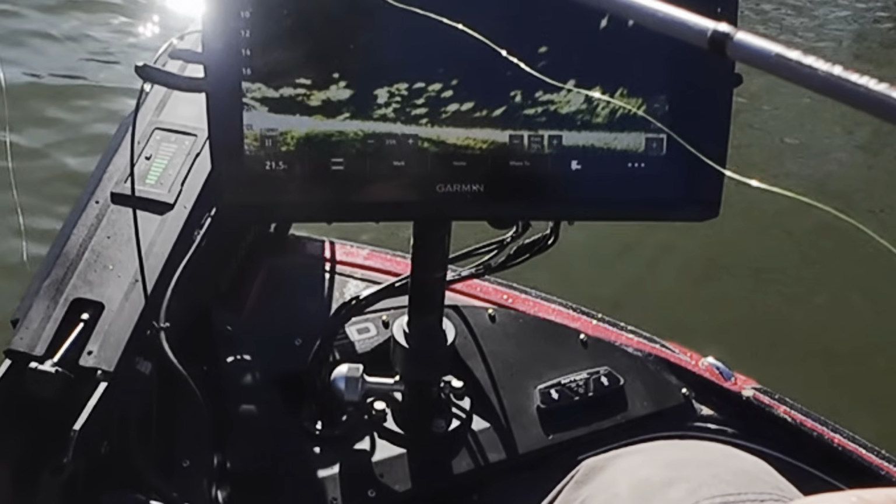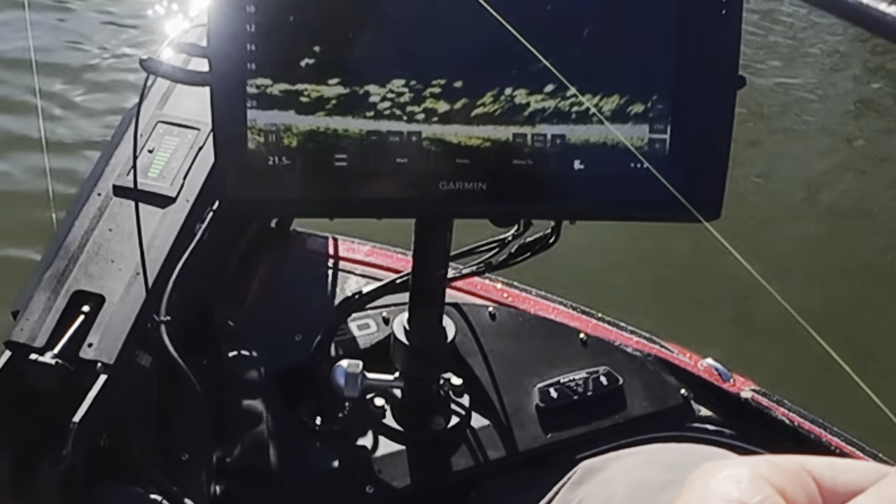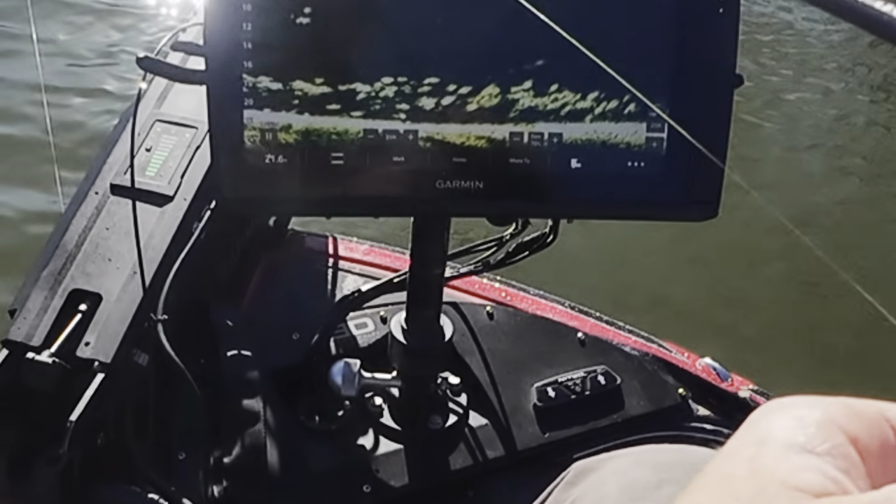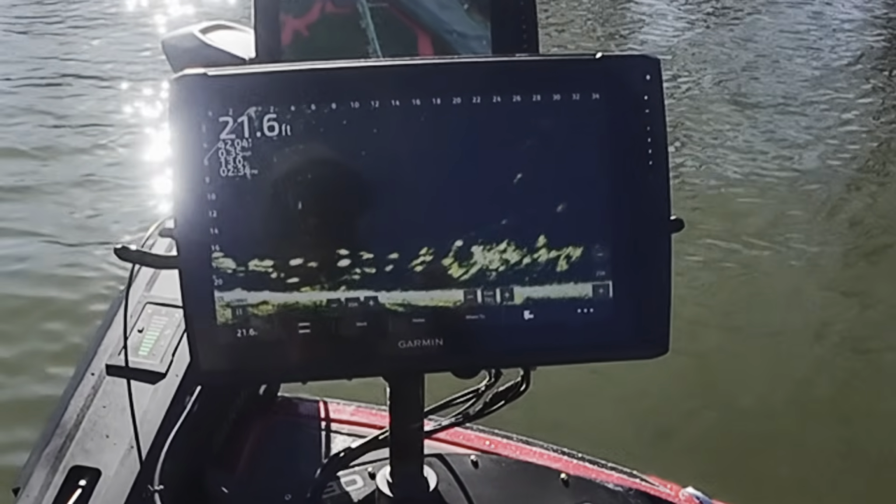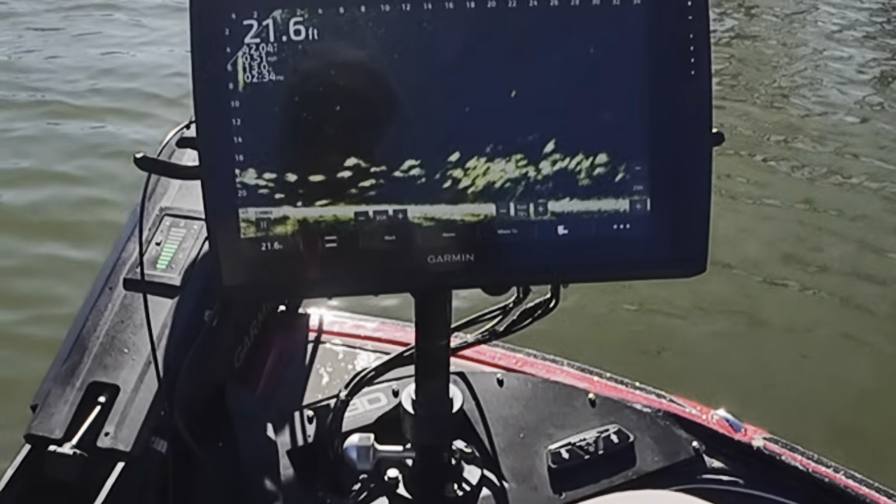Come on. There comes one. Nope. Those are all crappie. My whole screen is full of crappie. That's crazy. They're not all small.